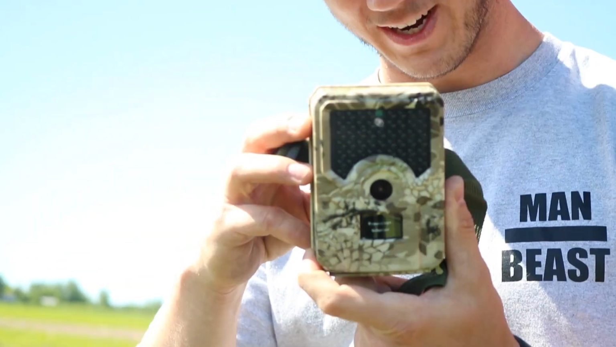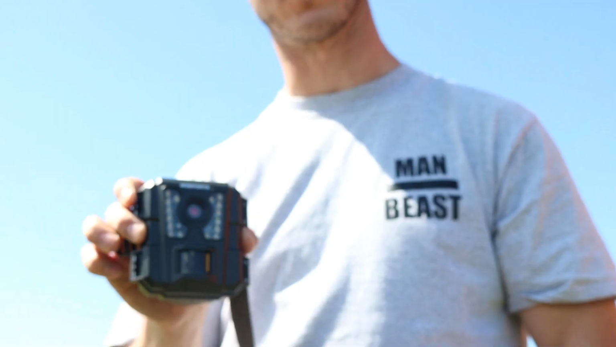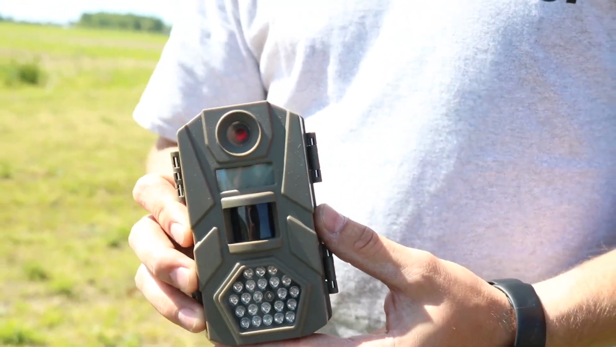I will try, down below in the description, to time mark each one of these cameras, and at the very end, it'll have the rankings of all the cameras together.